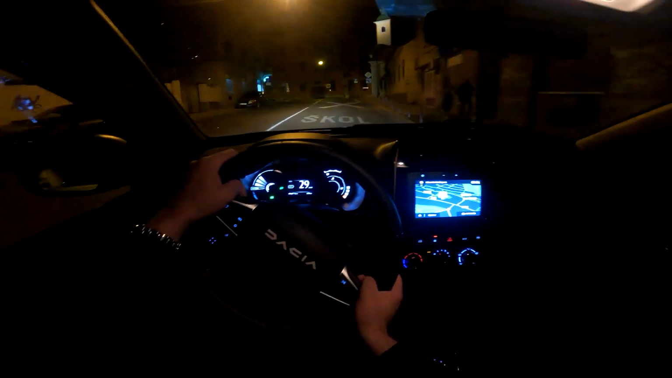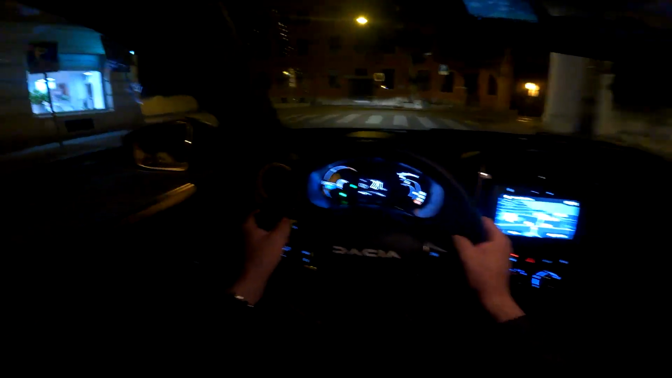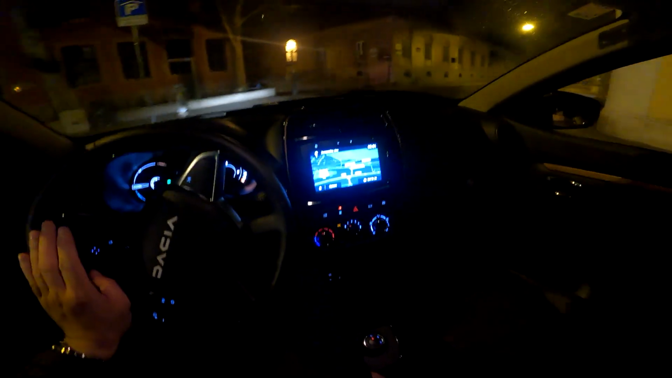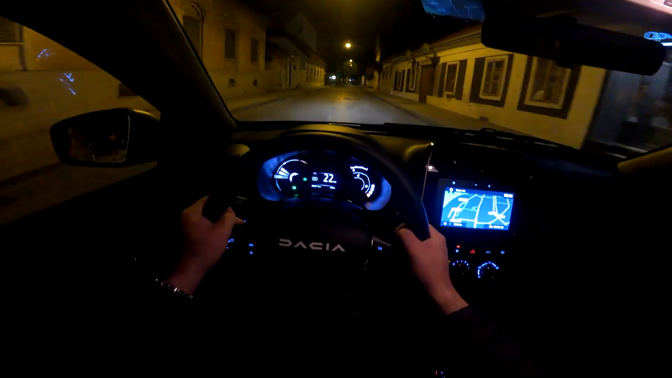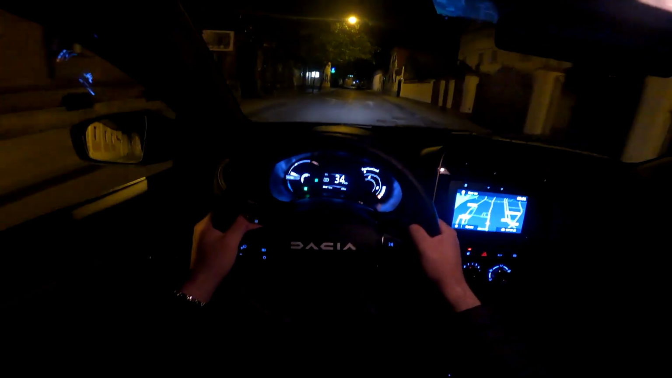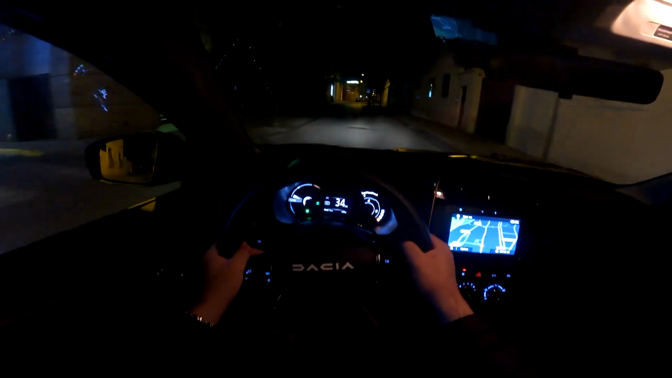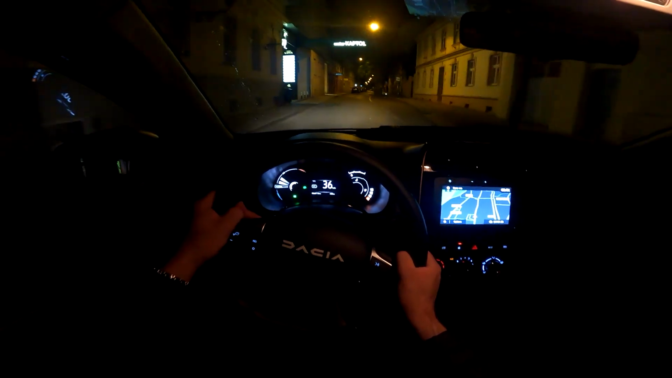Speaking about the battery, this car has got the 26.8 kilowatt hour battery, DC charging, which is optional. That way you get 80% of range in less than 1 hour. Speaking about the range itself, WLTP combined range is 220 kilometers, and then city drive WLTP is 310 kilometers.